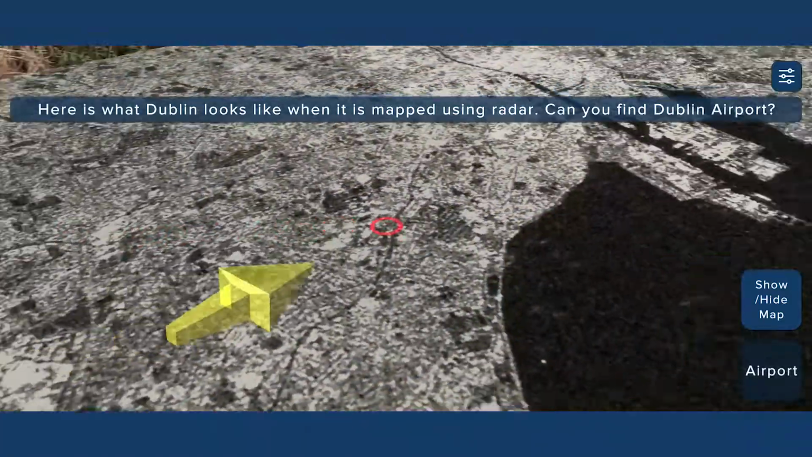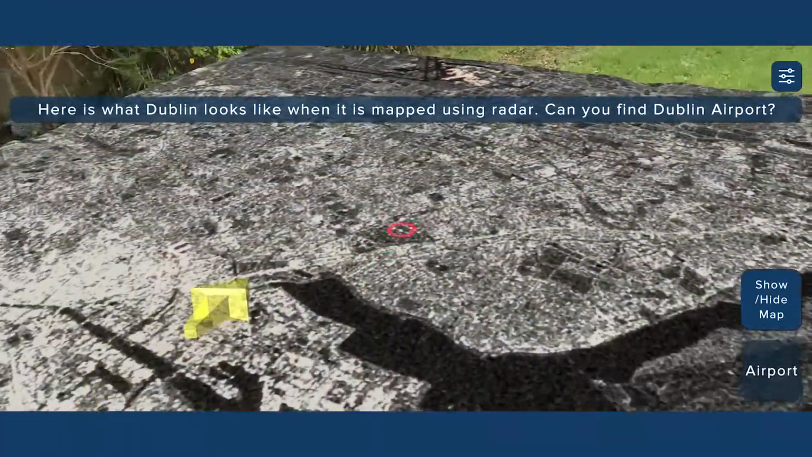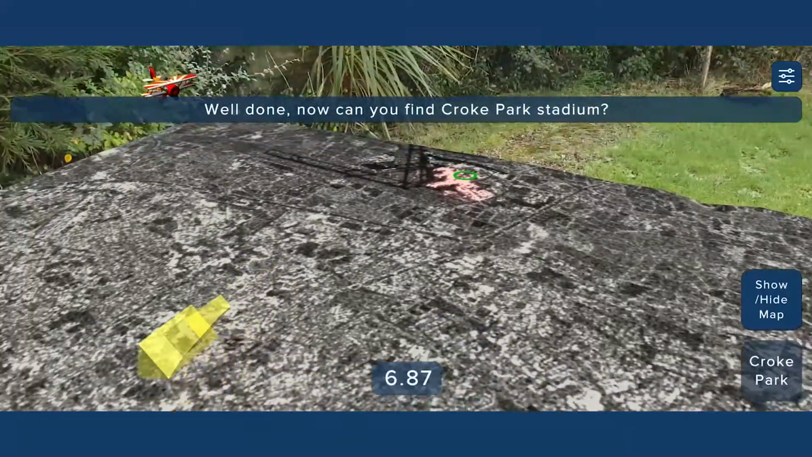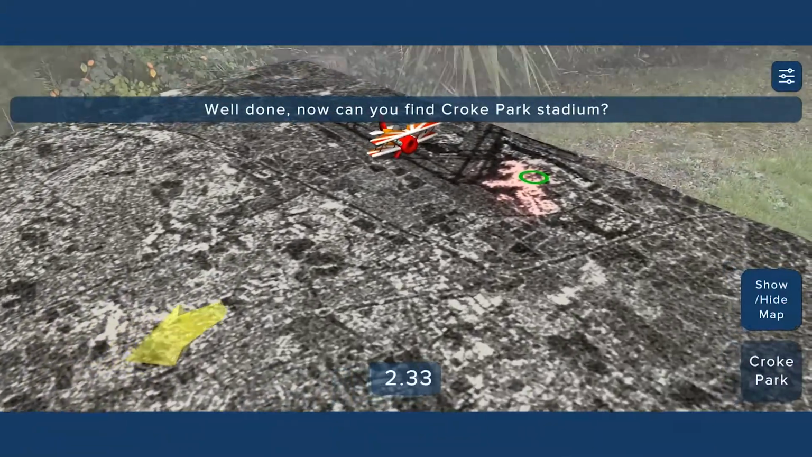Find a flat, clear and well-lit area, then move your device around until the blue circle appears. Then click Place Map to display the radar map. You can now walk around it and explore the 3D data.